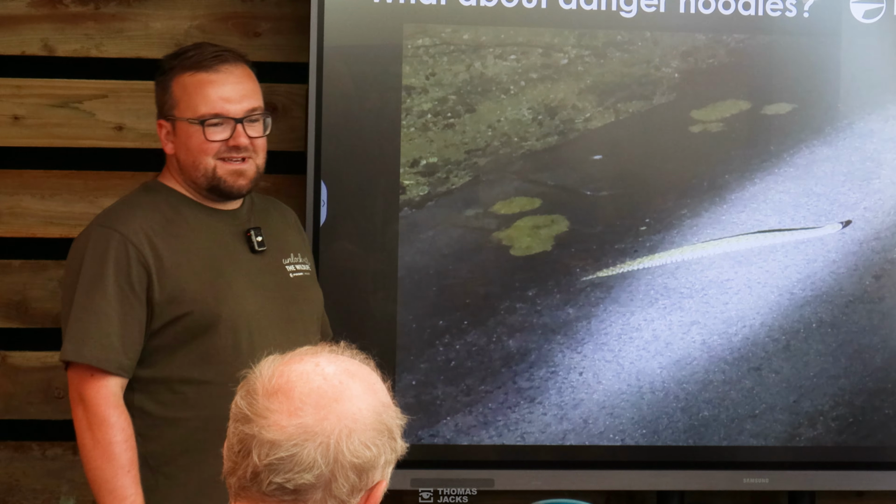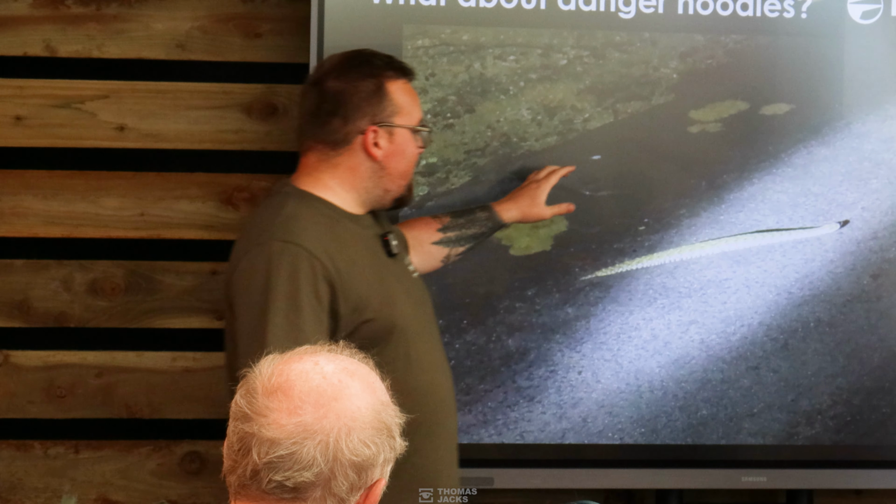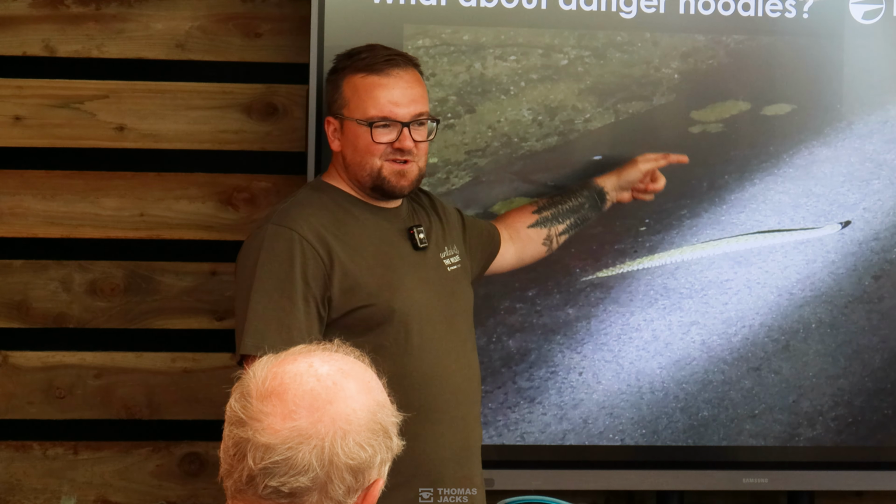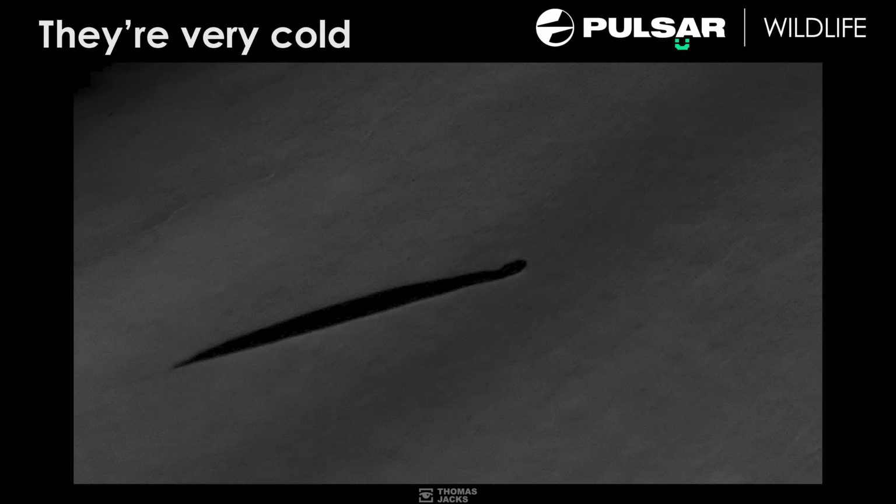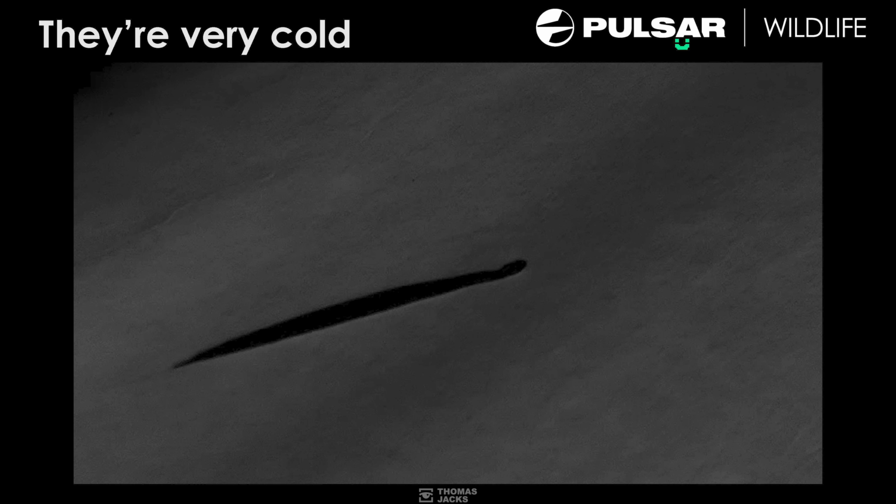What about this one? Now, this one's quite interesting. Again, it's cold-blooded. But notice what it's on. It's a road, right? Now, bear in mind, this is in South Africa. This road has been cooking all day long. What do you think is going to be hotter? The road. So you've got this big black slug-looking thing in this road, and the road, you can see, is producing some heat, whereas this snake, who's been hiding all day long, hasn't got any heat to it, which is really interesting, actually, because it works in reverse for the thermal, right?